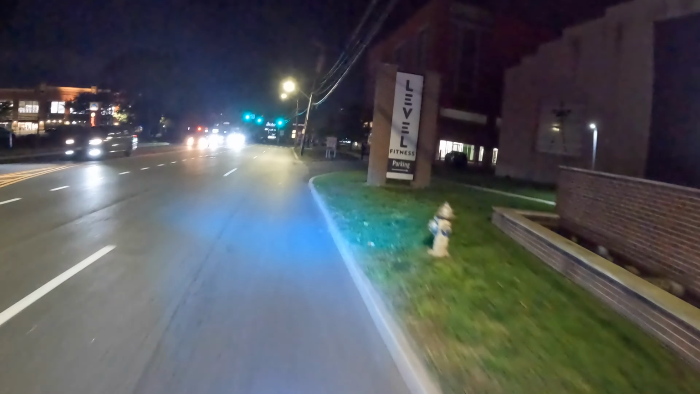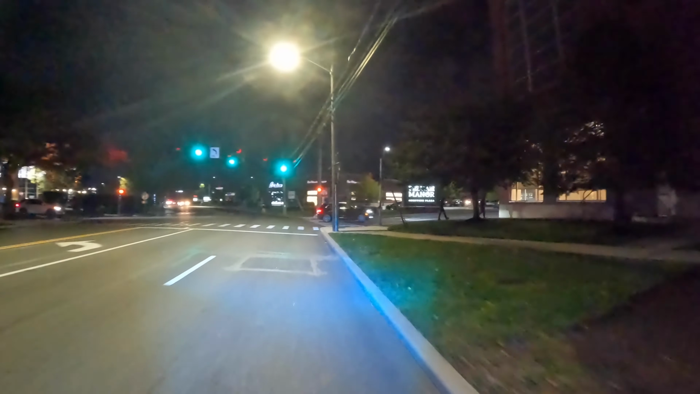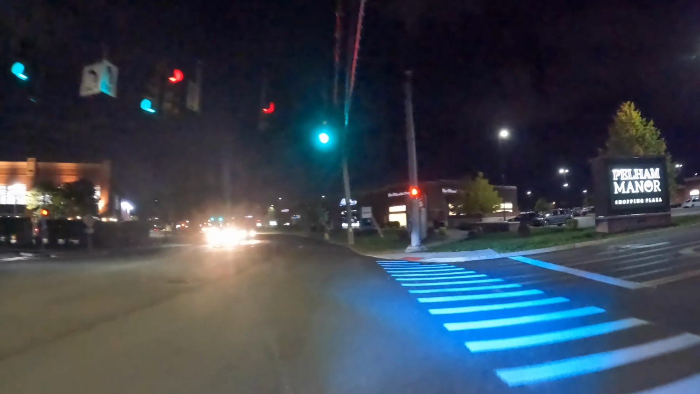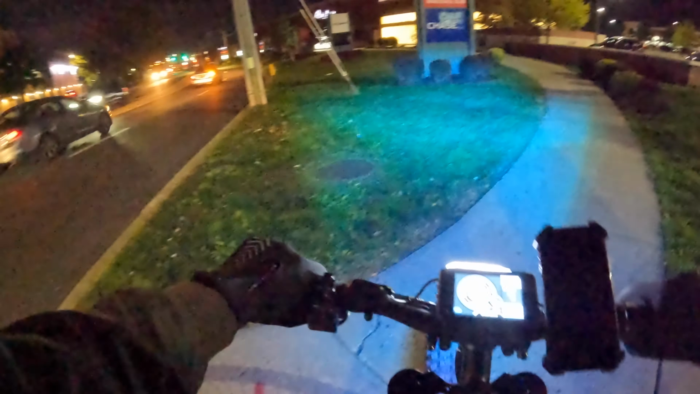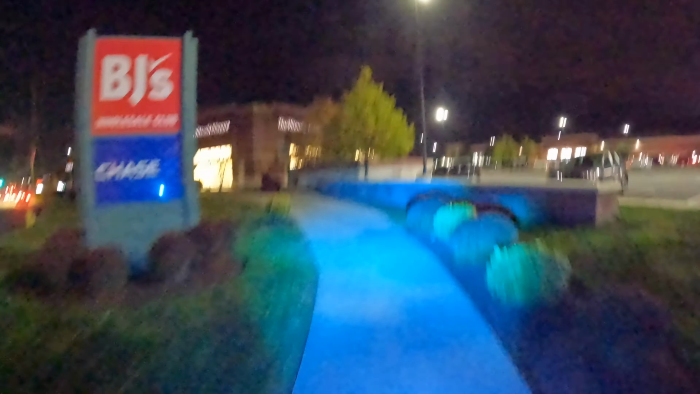Man, where my jacket at? Pull over here for a sec, zip my jacket up. Now here, so got my headlight on. Headlight is pretty bright, but yeah, it's ridiculous.